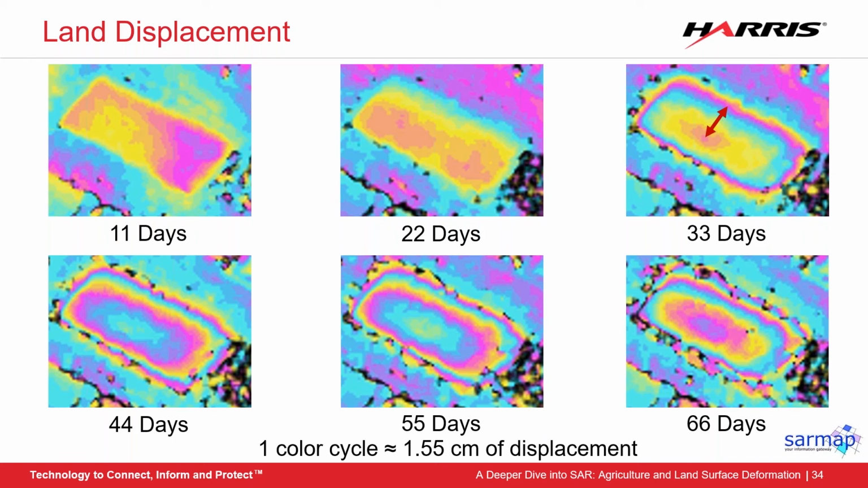So we can track these changes over long time periods to understand the surface displacement. This is also a great way to check for noise in a scene. By tracking this one area, we can see consistent changes that are occurring over time, so we know that it's not caused by atmospheric or topographic effects.